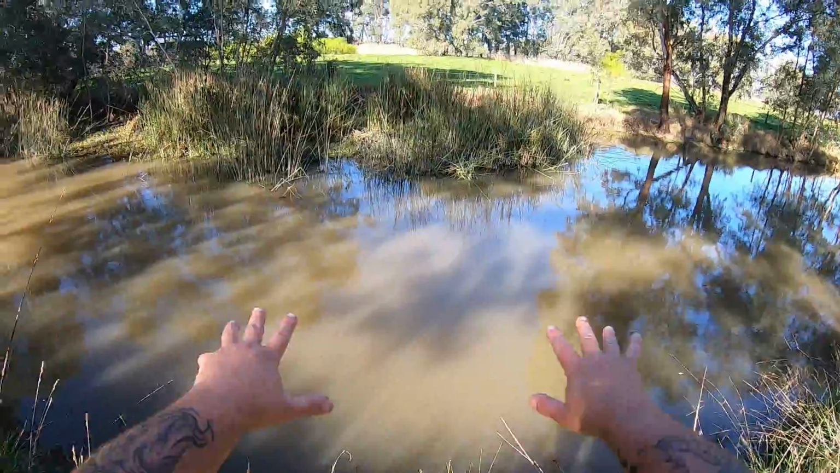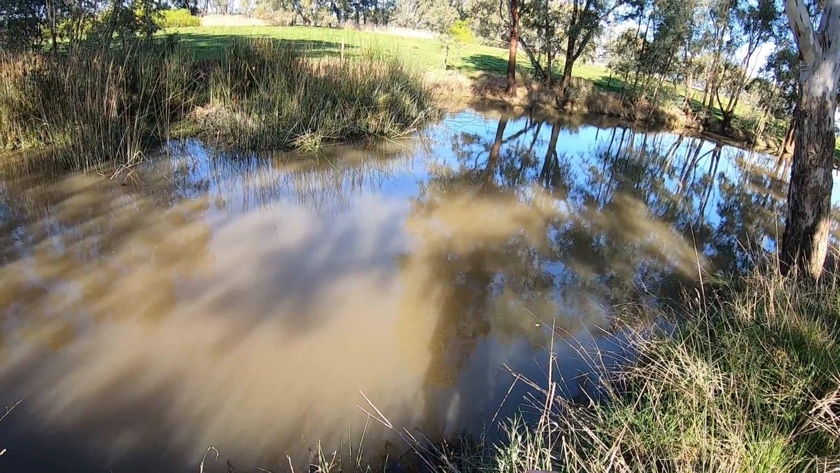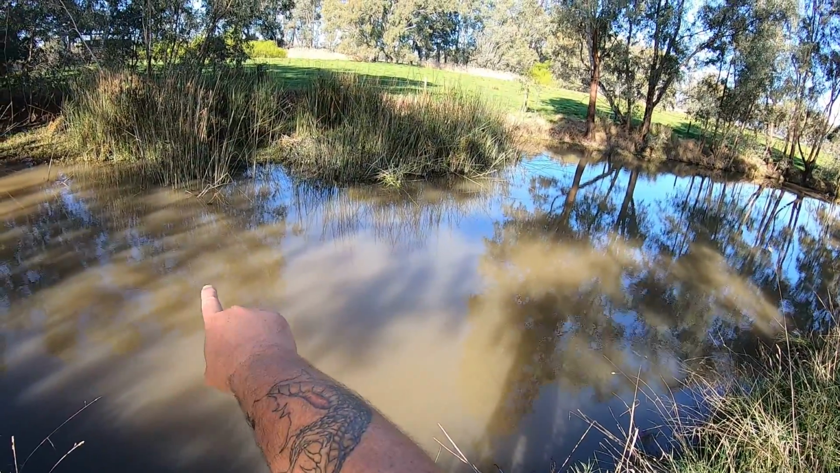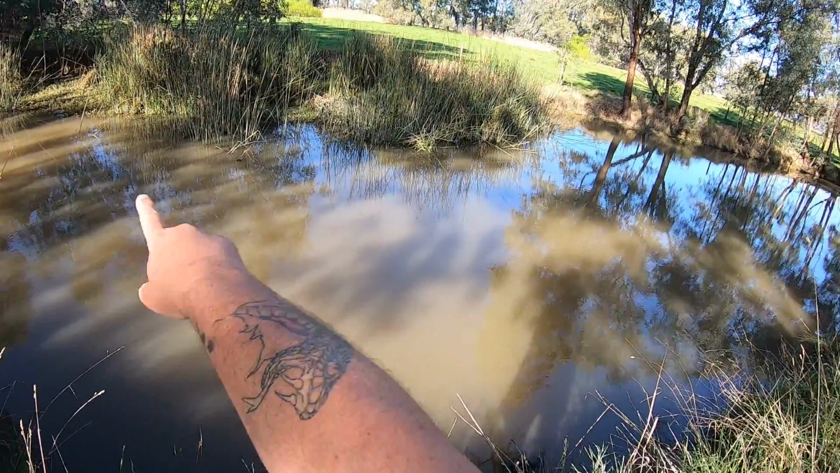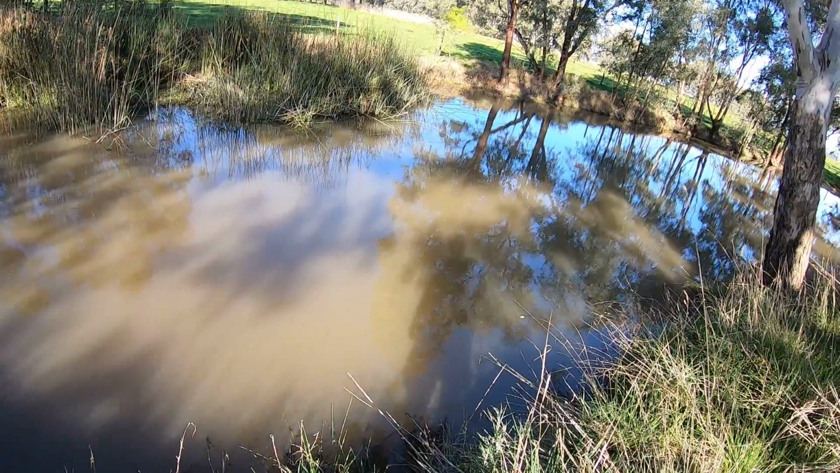Because there's no snags in the creek here anywhere, I think the best spot to find a fish is going to be close to them reeds, because they've got no logs or anything to hide behind. So the only place they can hide for safety from cormorants or whatever they want to hide from is around the edges, around those weeds, and even under this bank just here. So I think the banks, the edges, are going to be the best spot to fish.